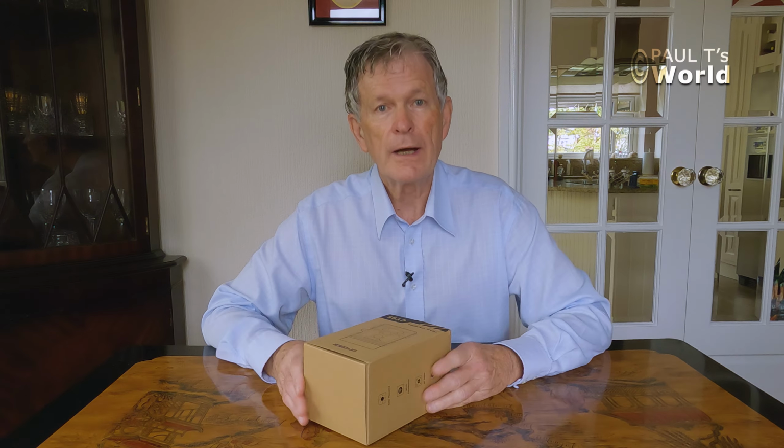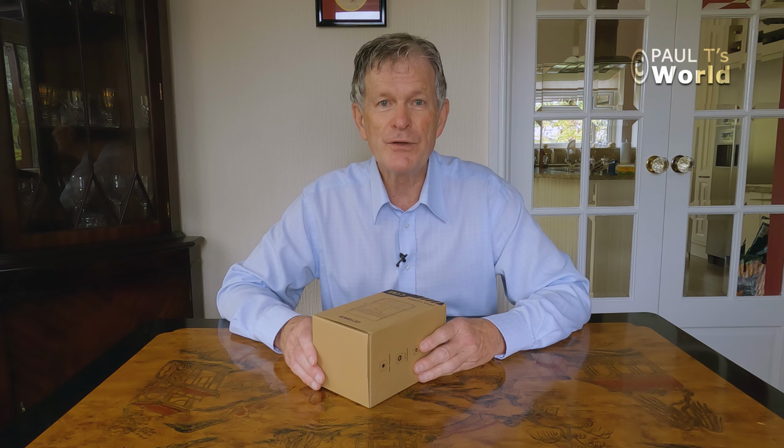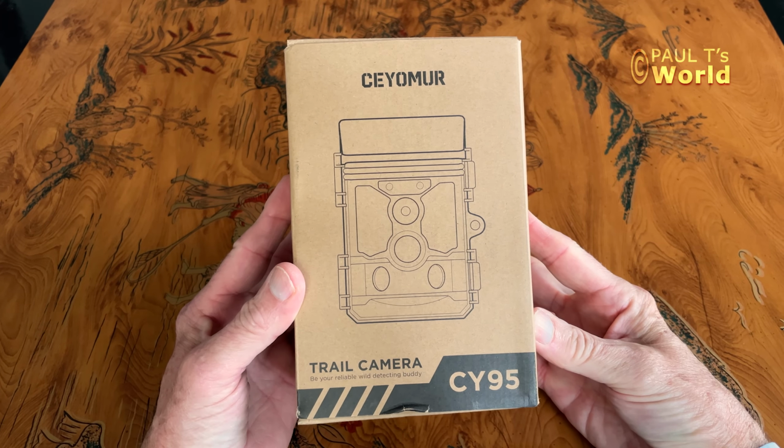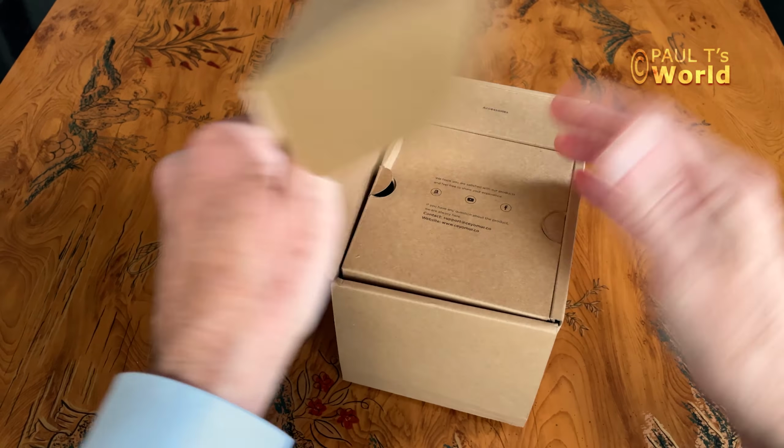I'll be giving advice on the various settings that are useful for all trail cameras. I'm going to have a look at the features right now, and then I'm going to take it out into the garden and see what we can capture on it over the next few days and see the quality of this 4K camera. The CY95 from Ceyomur.